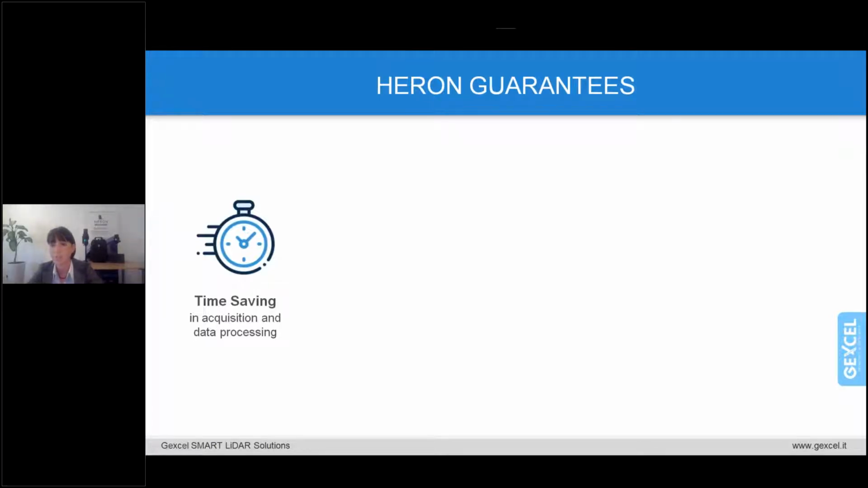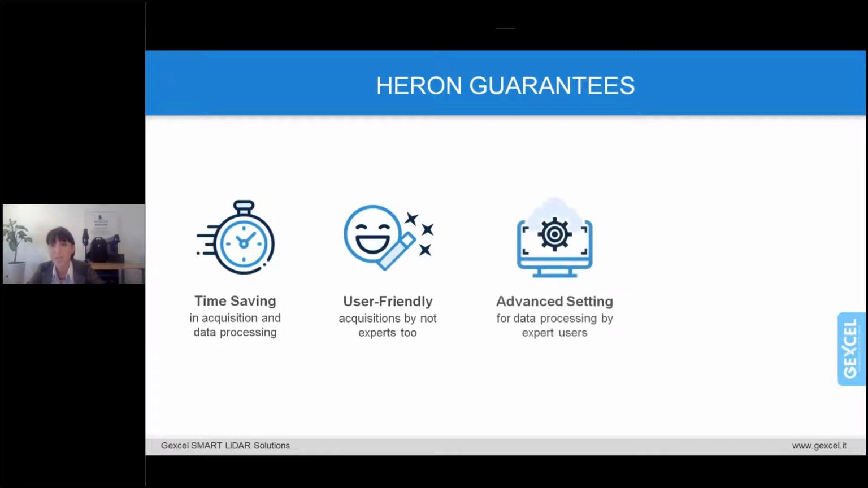And this speed guarantees promptness and efficiency, which are mainly appreciated when the job is run in huge and complex sites, but especially those sites which have limited time access. Then user-friendly, because the acquisition can be done by non-experts as well. Even though HERON is a high professional level technology, its usability is really friendly.